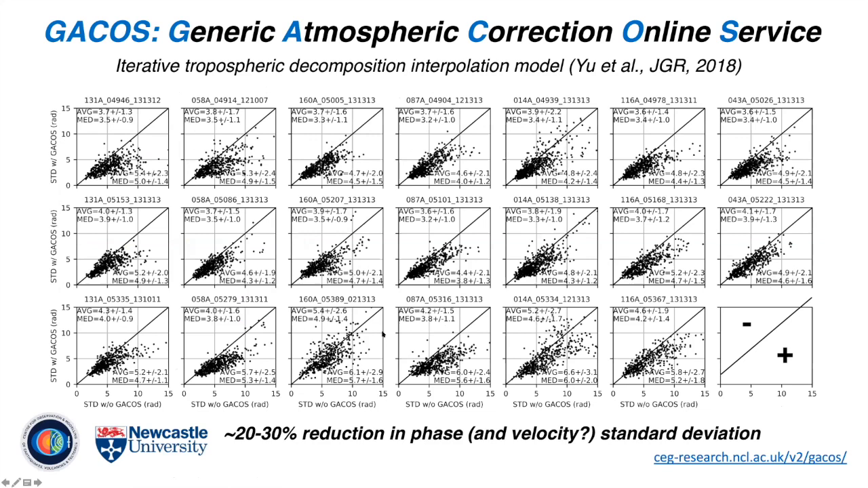Here are examples from the frames from Anatolia that I'll be talking about. Essentially what you want to pay attention to is that these scatter plots tend to fall to the lower right-hand side of the 1-to-1 line, and that means that there's been a reduction in the standard deviation after applying the GACOS correction. In general, we see about a 20 to 30% reduction in phase and velocity associated with these GACOS corrections. Now, ultimately, GACOS will be directly integrated into LiCSAR, so you'll be able to download corrected interferograms and the corrections themselves. Currently, you have to do that correction by going to the GACOS website independently.